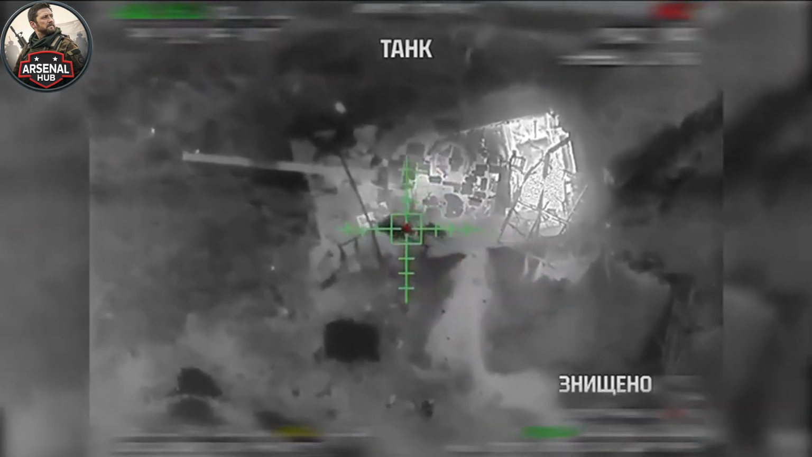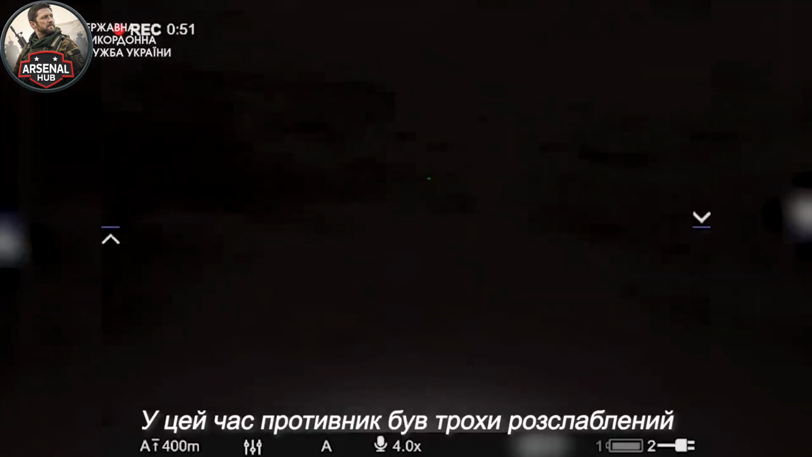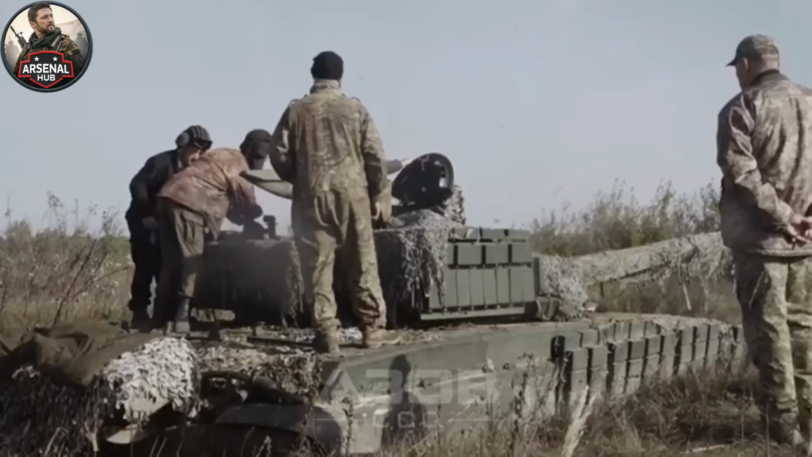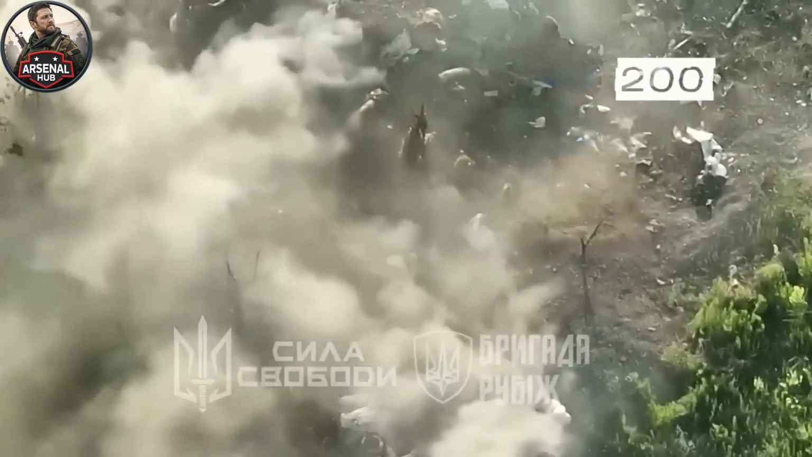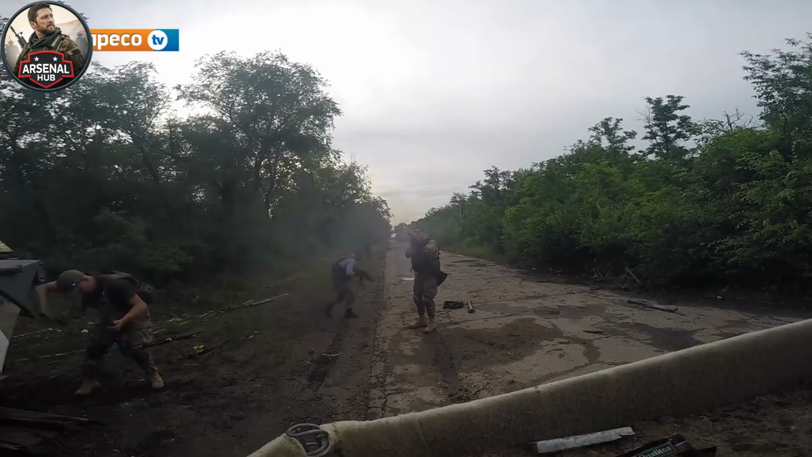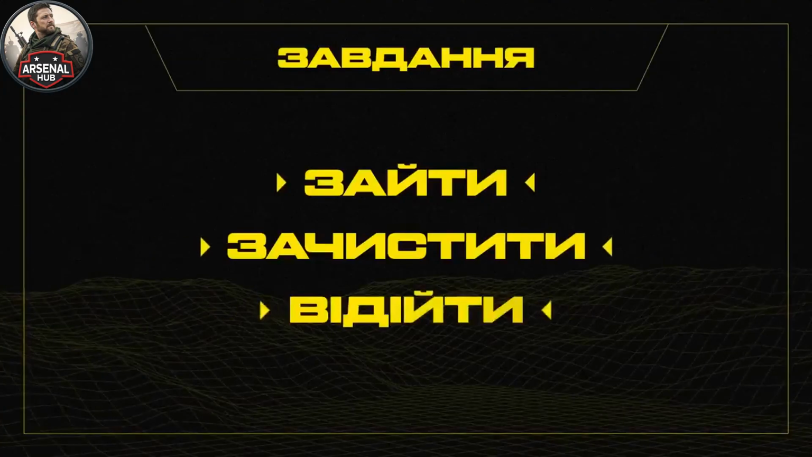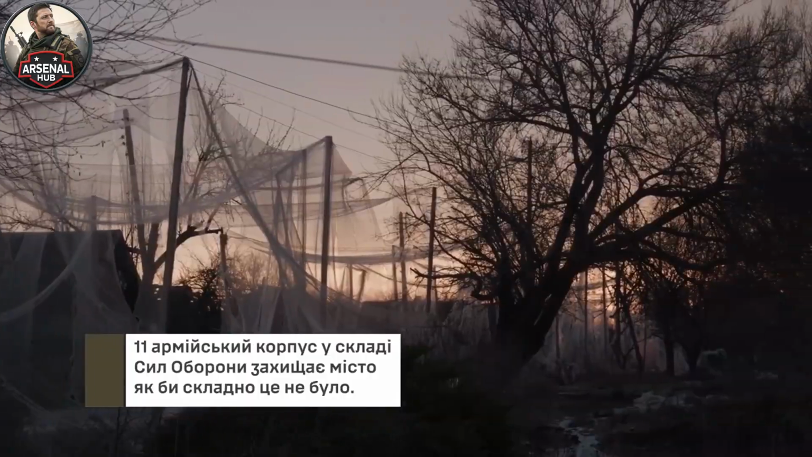Russian military logistics planners will organize another reinforcement column. They will attempt to route it differently, through different corridors, at different times, with different vehicle spacing. Ukrainian drone operators will watch those corridors with the same persistence and the same thermal observation capability that tracked this column. The tactical details will differ.